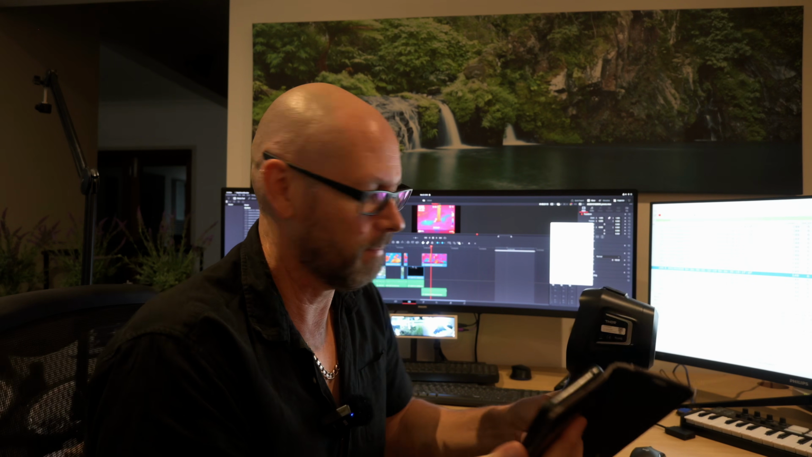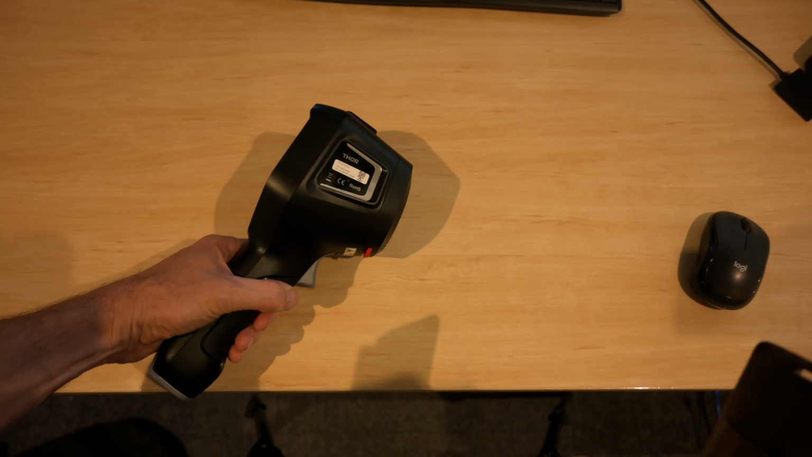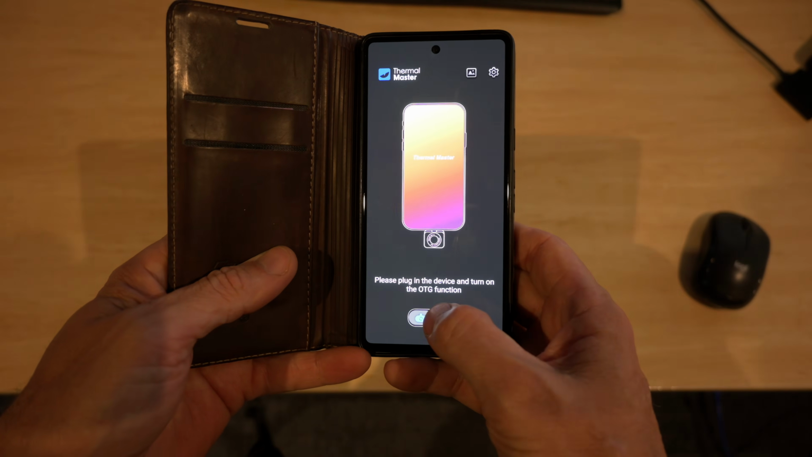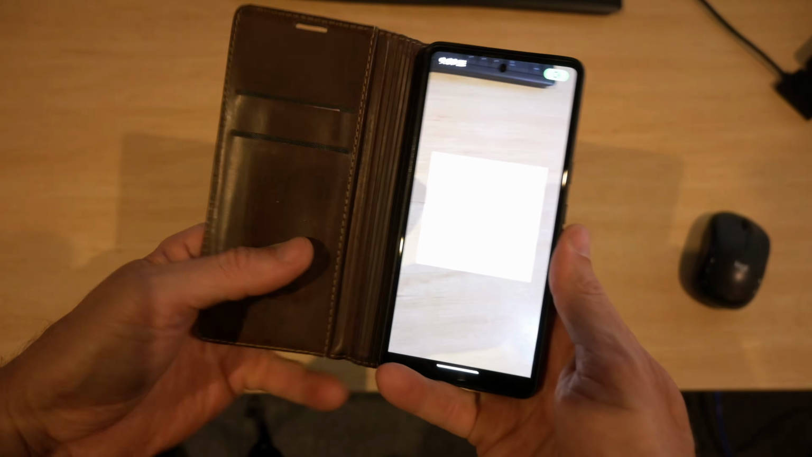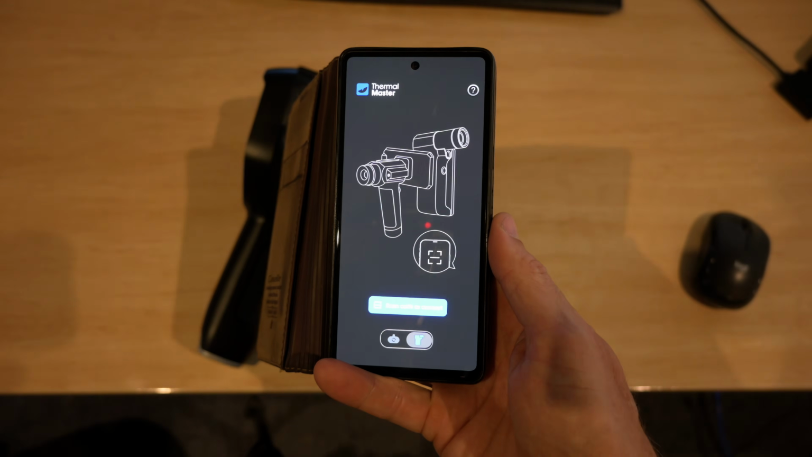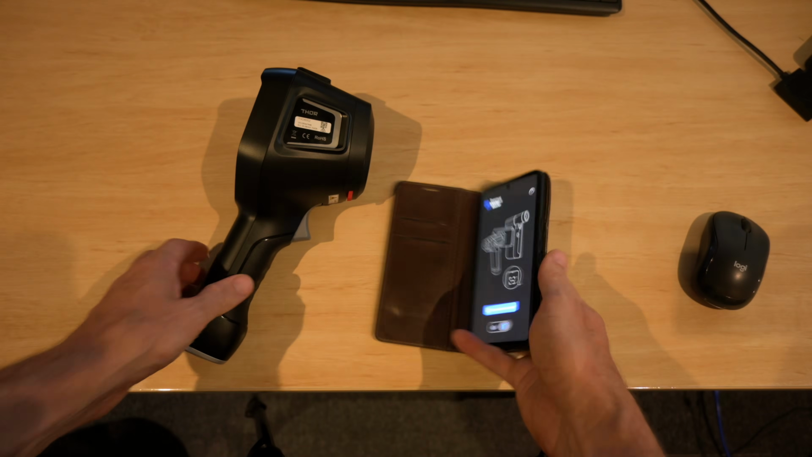You only do the scan, but it didn't work. I'll show you. Right, so on this thing, I'll just turn the Wi-Fi on. And over here on the app, you can choose one of the plug-in ones, or this which looks like a handheld thing. And it says, okay, scan the code. So I go to scan its code, and it shows that it's scanned, but it always says connection fail, just straight away. And it doesn't let me put the serial number in manually. So I'm kind of stuck there.